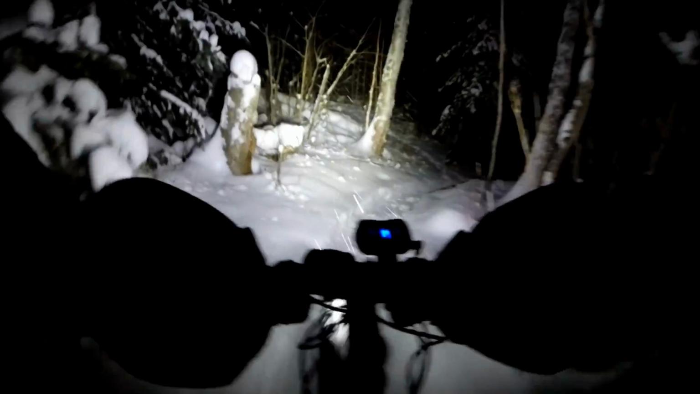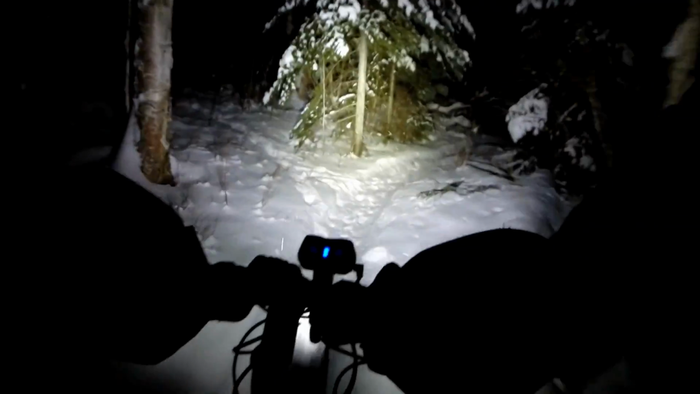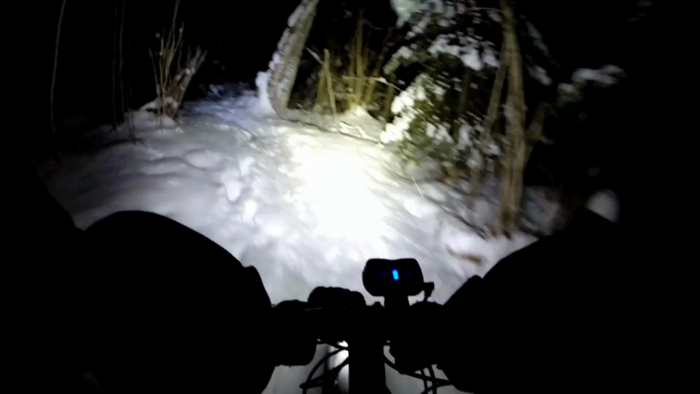Was nicely snowshoed, but then someone came through here on foot with their dog. I mean, we kind of call this the mountain bike trails, though. Get annoyed when people come walk through here with their dogs. They better be ready to, of course.